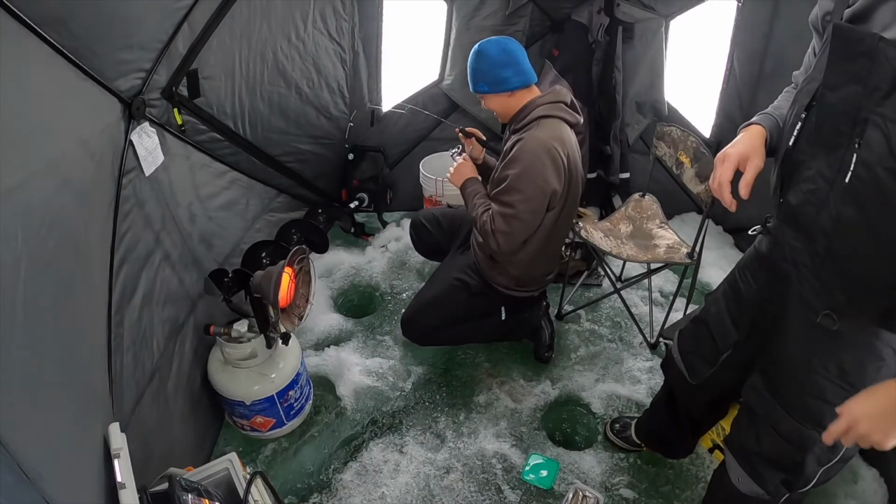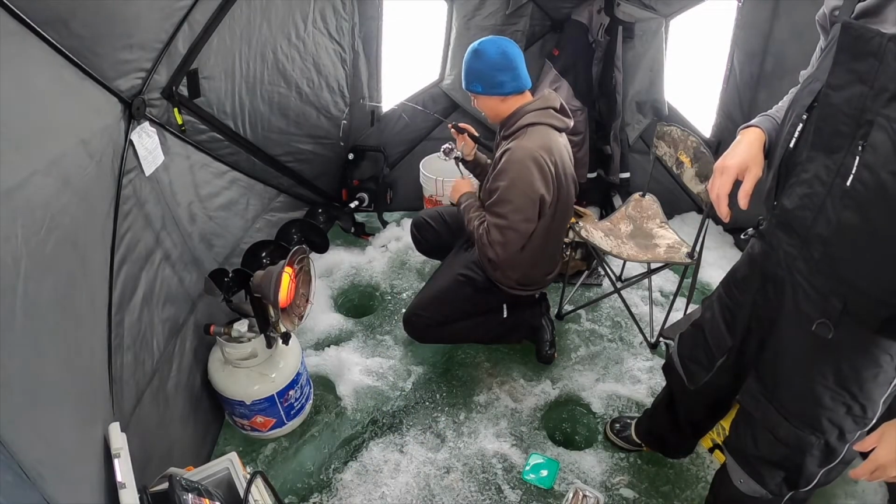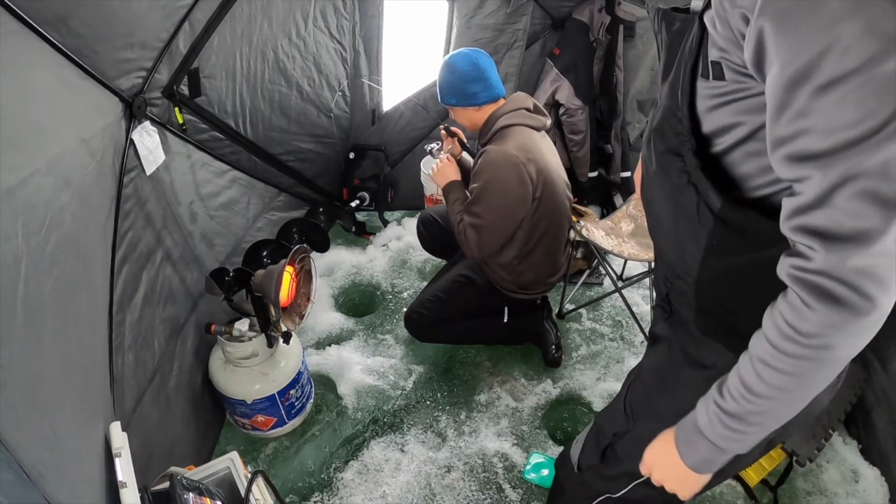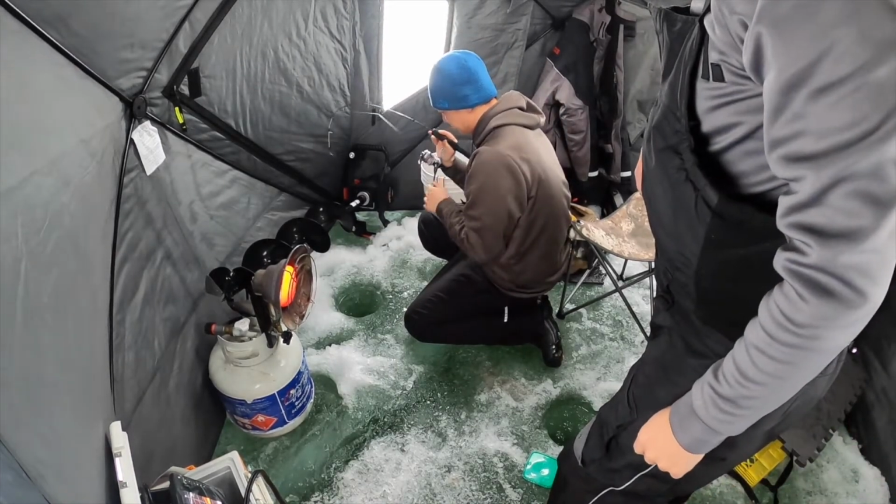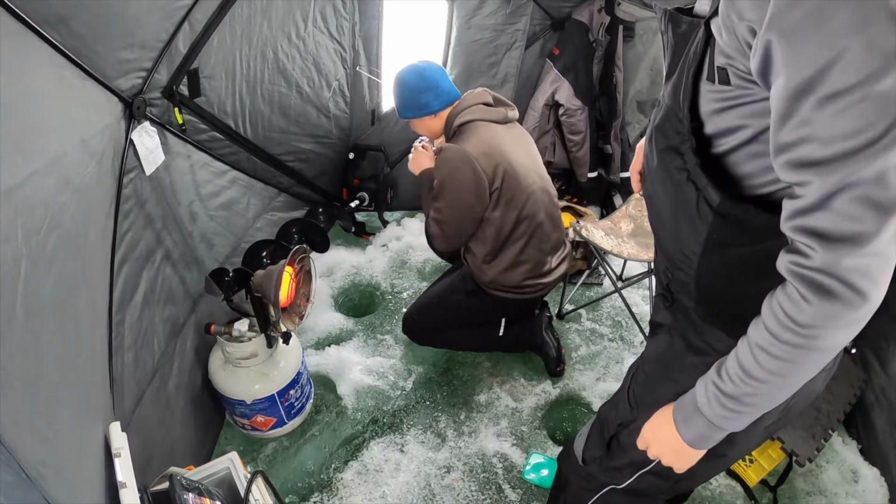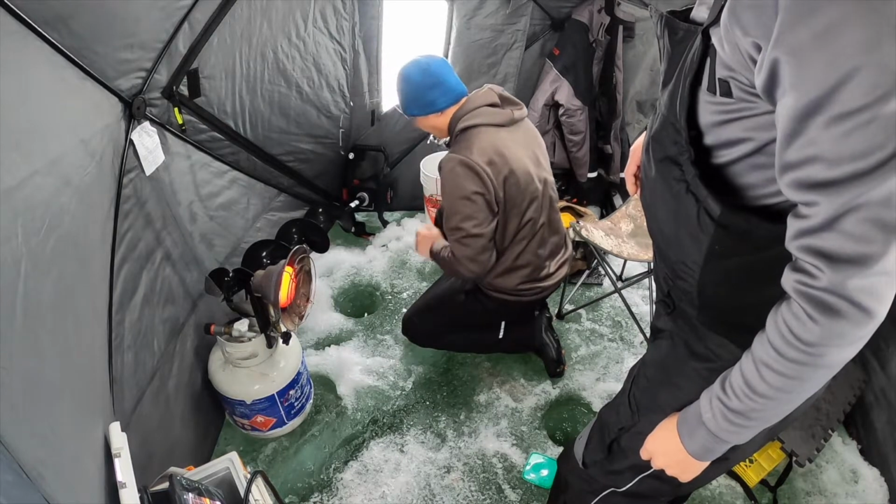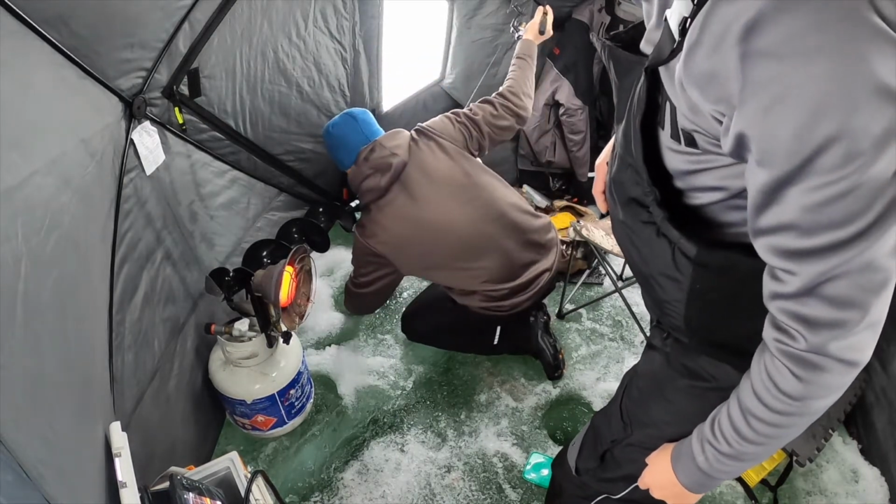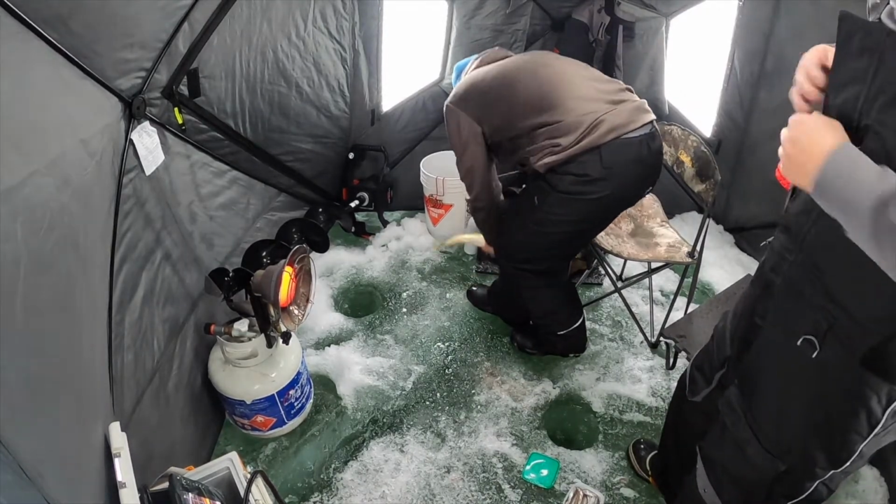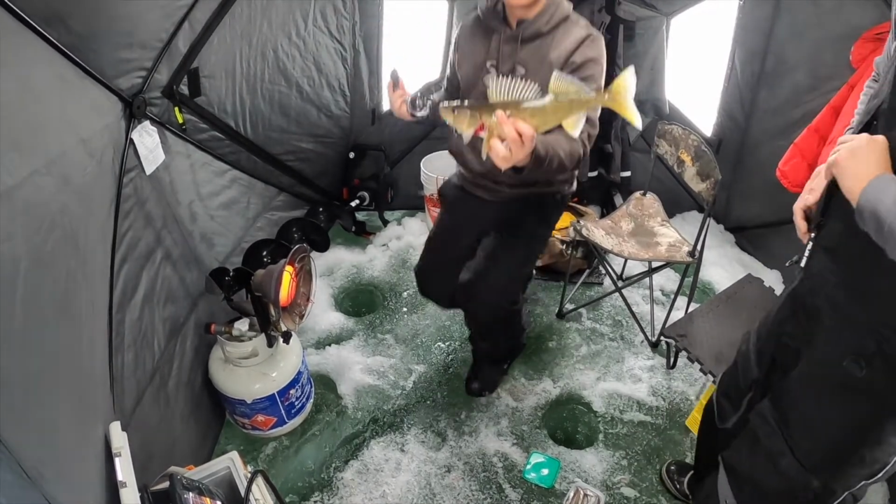Later. Fish on! I think this is a walleye. Not small. Gotta be careful here. Not bad. Oh, big. Oh, it's alright. Walleye. A little bit bigger. Okay, use my phone to film.